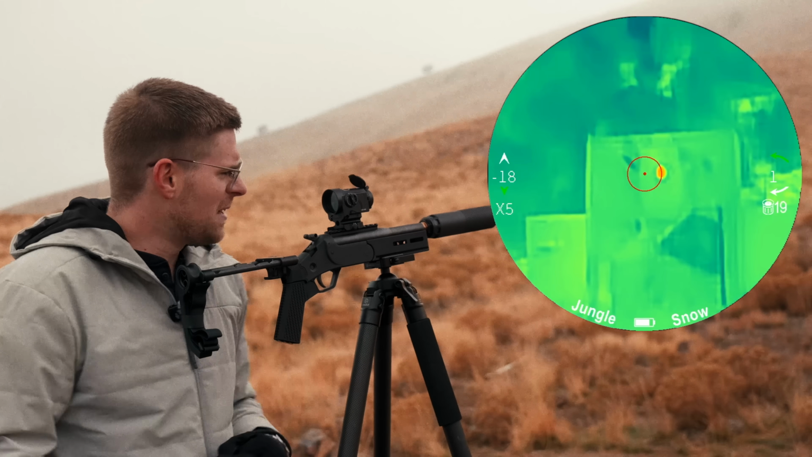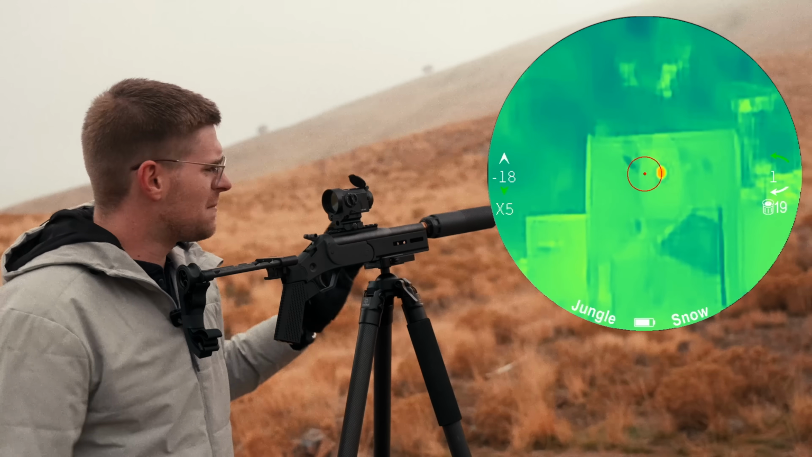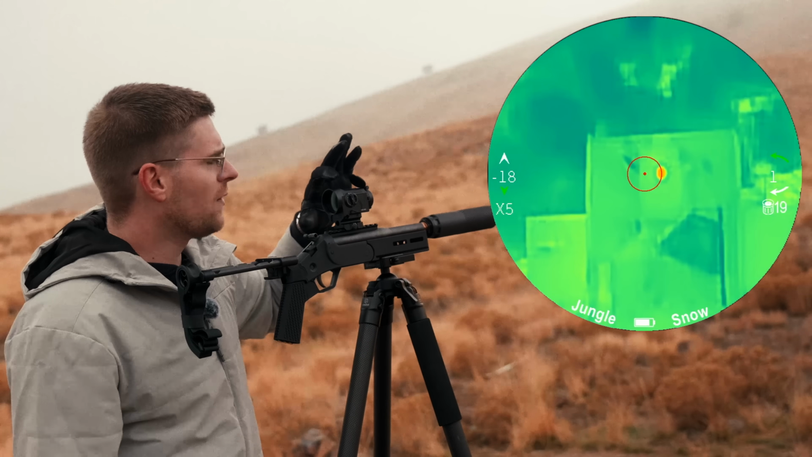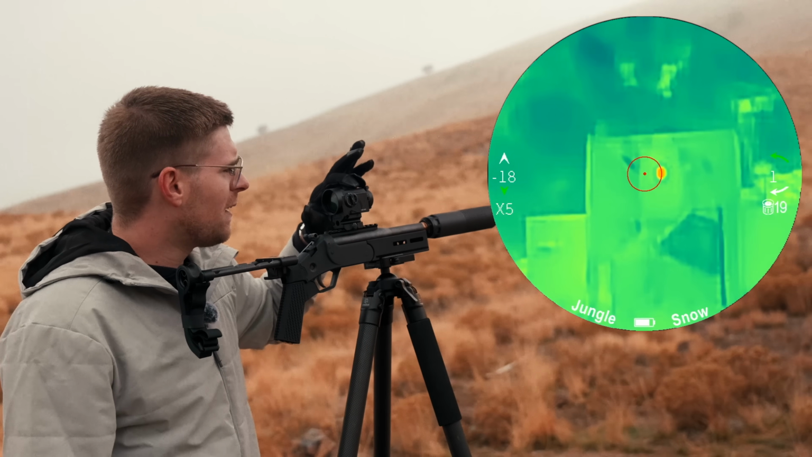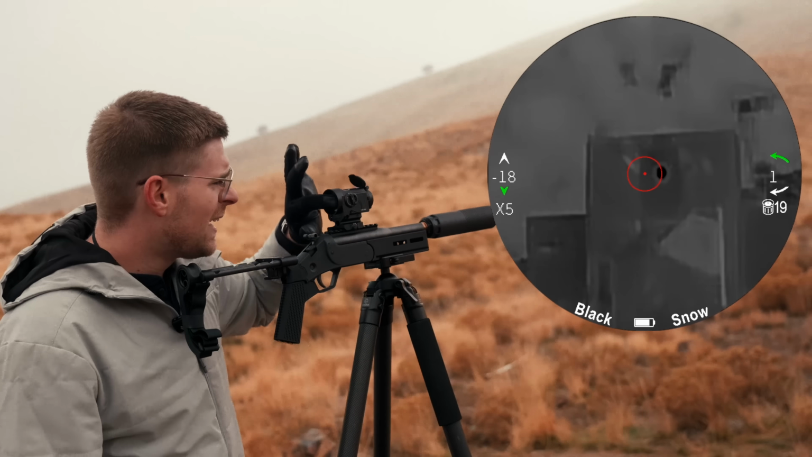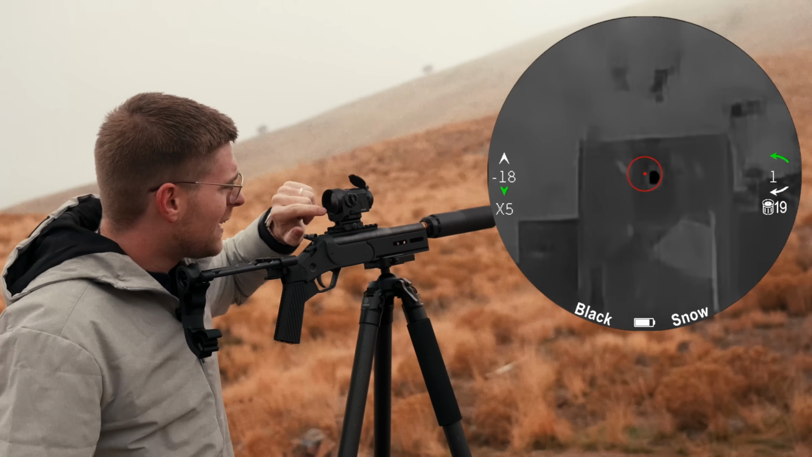They have color palettes I've never seen on a thermal before, and ironically, I really like them. I have this set to Jungle Snow, and you can see red hot. So my thermal paster is red hot. I'm gonna go through this real fast. Black with black hot, that's a standard one. I guess I could change this side here from snow over to what we're on today.